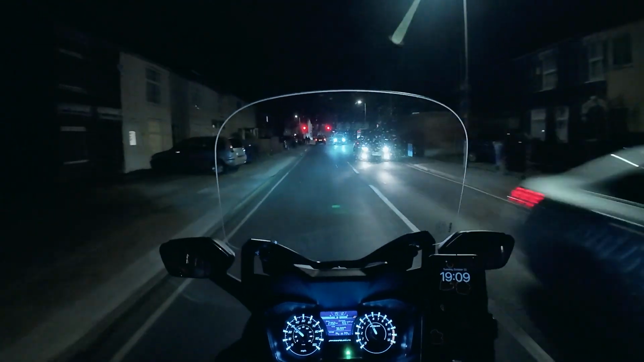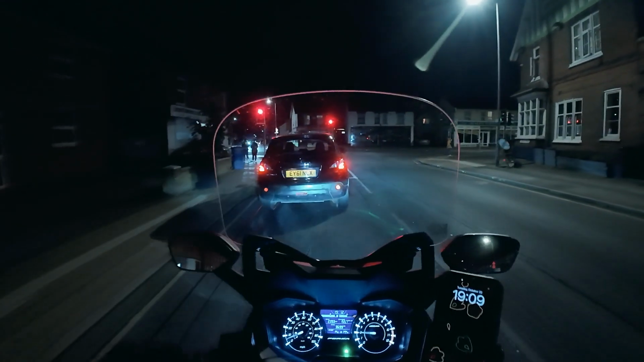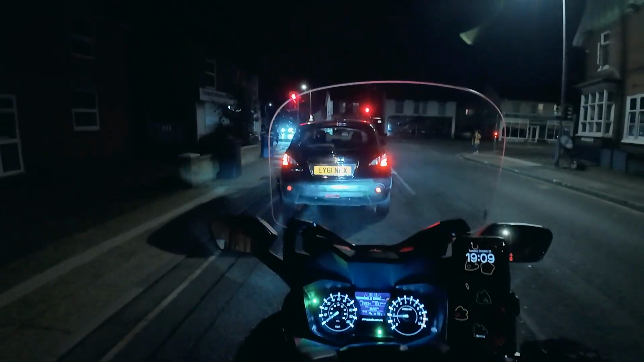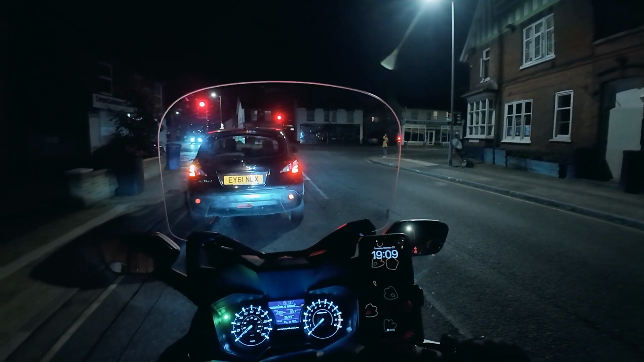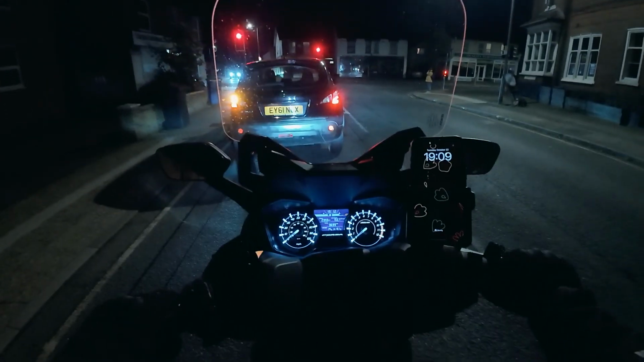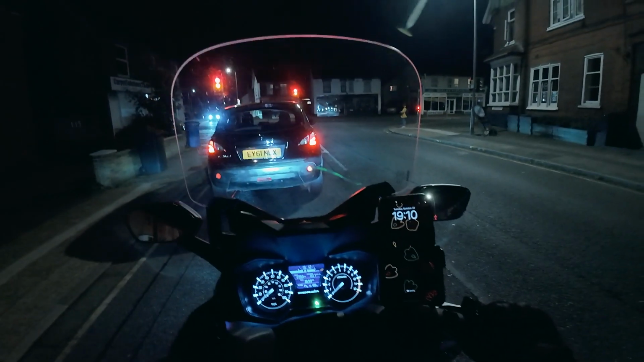I'd quite like to test out what it looks like on a dual carriageway as well, actually. So I've got a feeling that'll look a little bit mental. Where are we? Oh, we're there. Let's go left. And then it was quiet once again. And the clock's a few minutes out according to my iPhone.